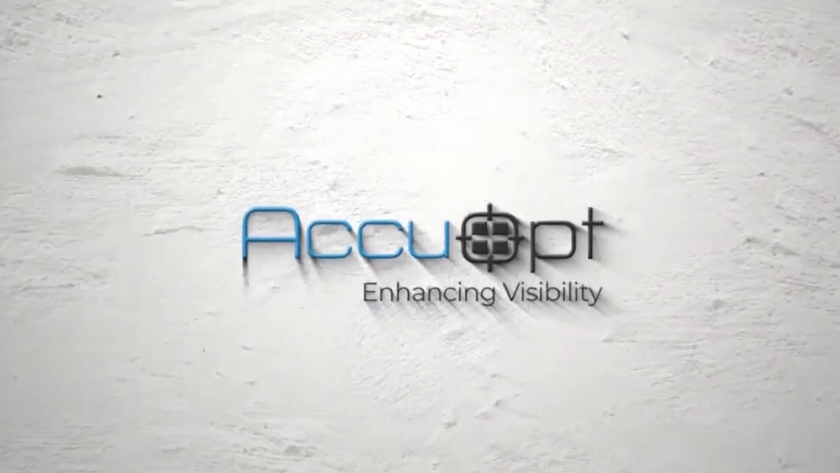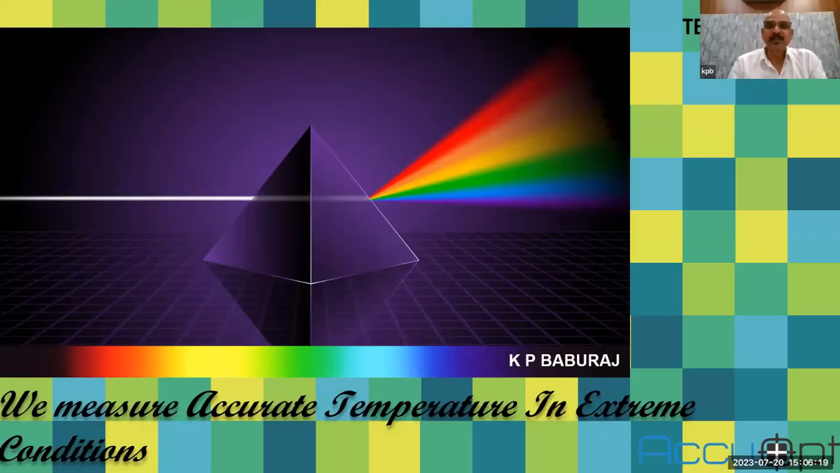AccuOpt presents. My name is Baburaj. I am representing a company called AccuOpt. AccuOpt is the infrared division of Tempsense Group. So today we will discuss thermography and its industrial usage. I prepared this with not too many technical parts, but more towards the application part.